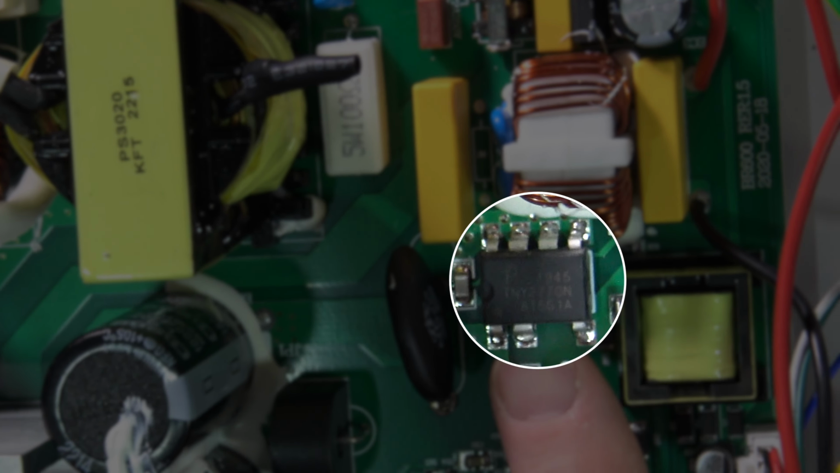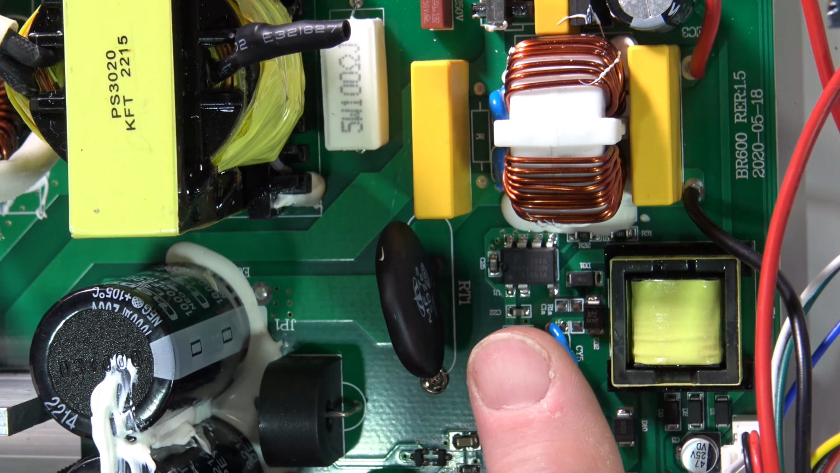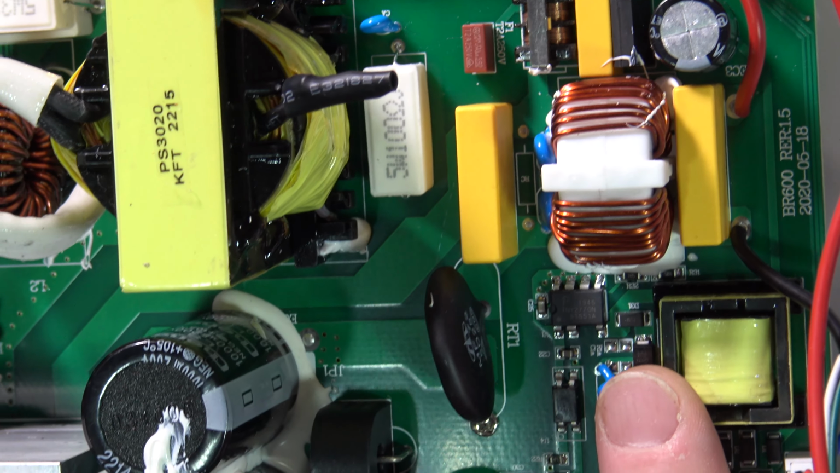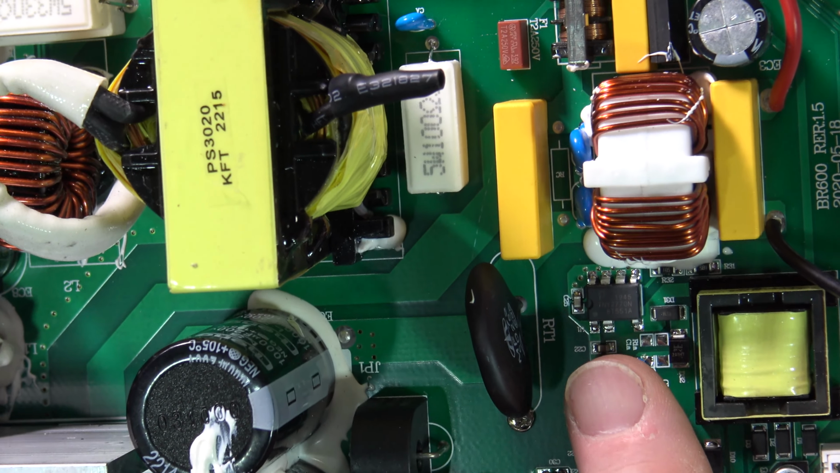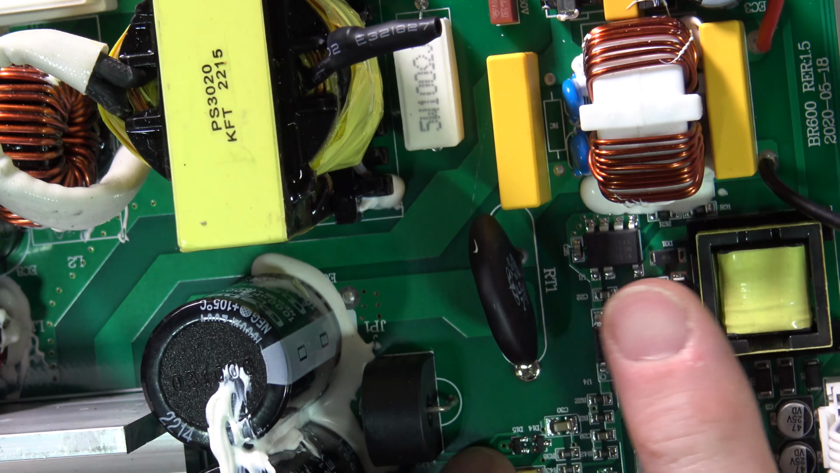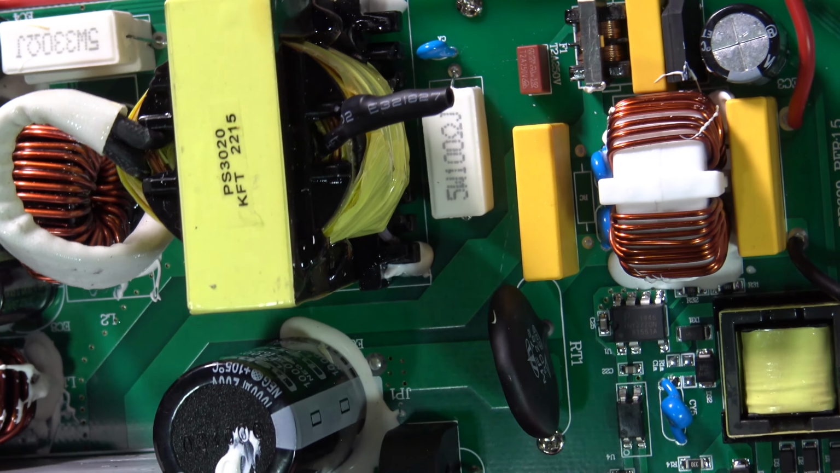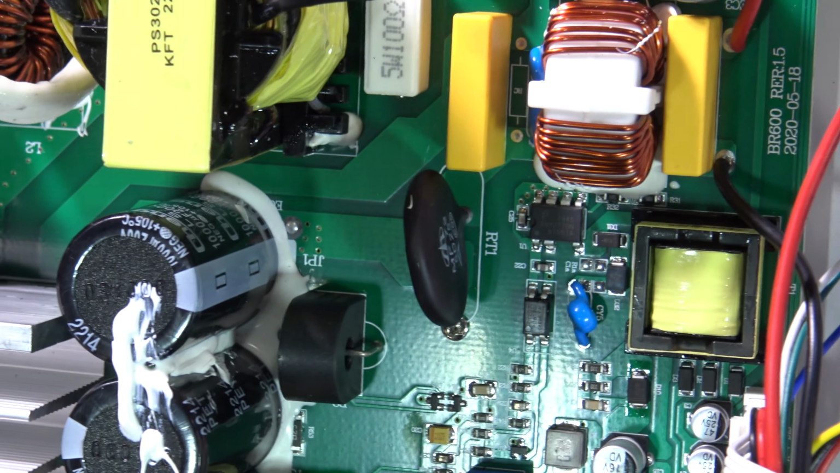That control chip is basically a control chip with a built-in FET, okay? So it's actually turning on and off at probably around 100 kilohertz. We're going to look at the data sheet and see what that is, okay? And then you have your support elements right around in this area, resistors, capacitors, and so on. They help that chip run, okay? So that's going to switch the transformer on and off.